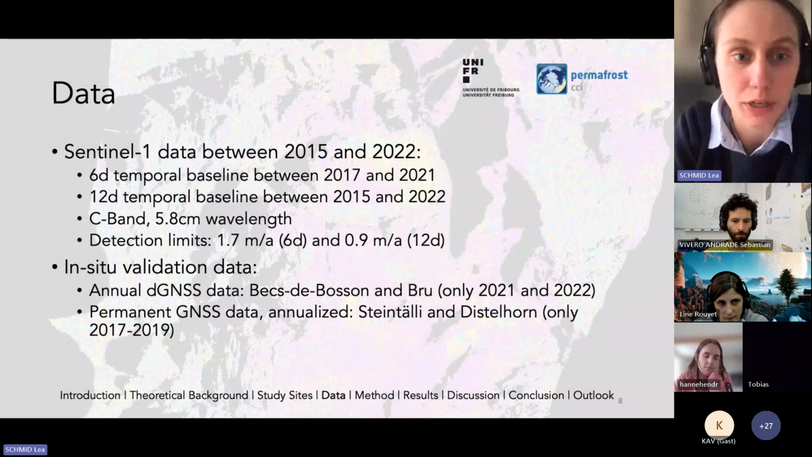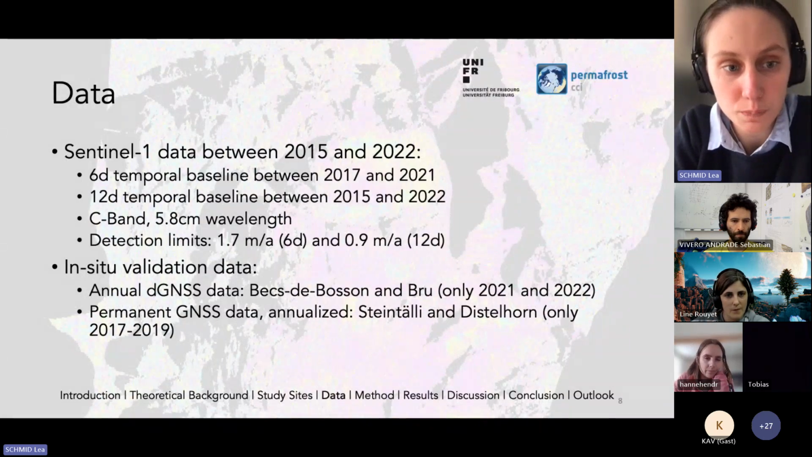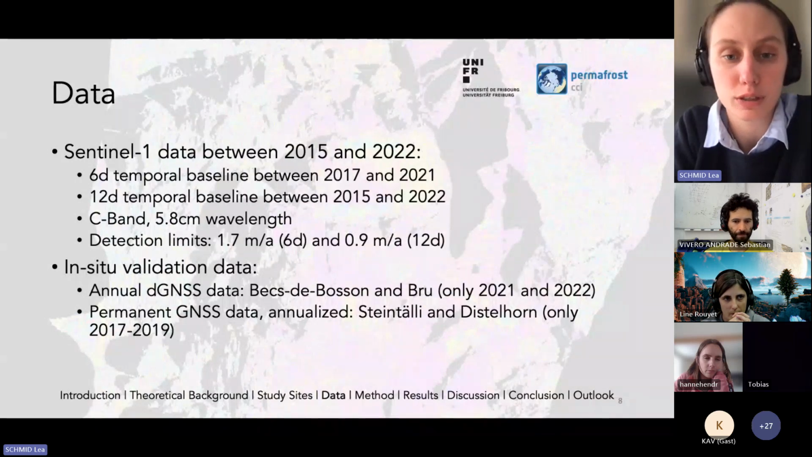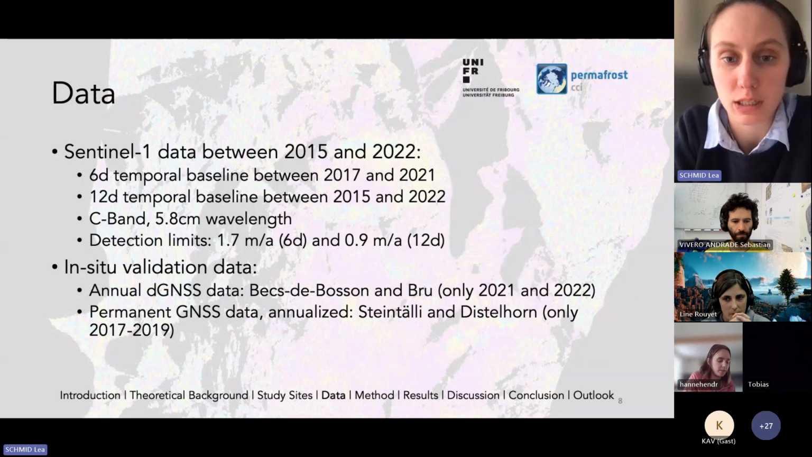For the data, I only used Sentinel-1 data between 2015 and 2022, in a 6-day temporal baseline between 2017 and 2021 for the sites Bec de Bosson, Distelhorn, and Steintelli. And for the last site, Brou, I used a 12-day temporal baseline, creating a time series between 2015 and 2022.